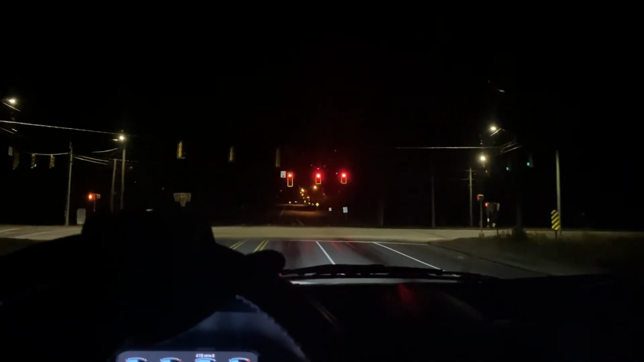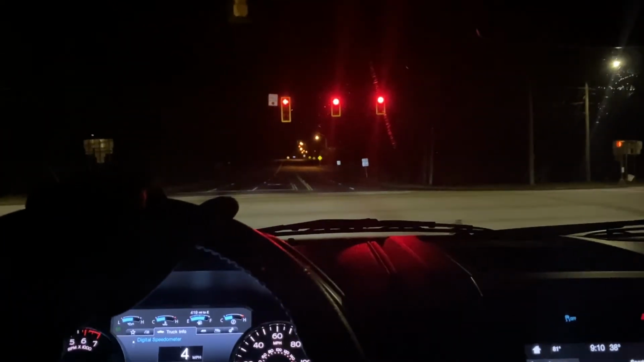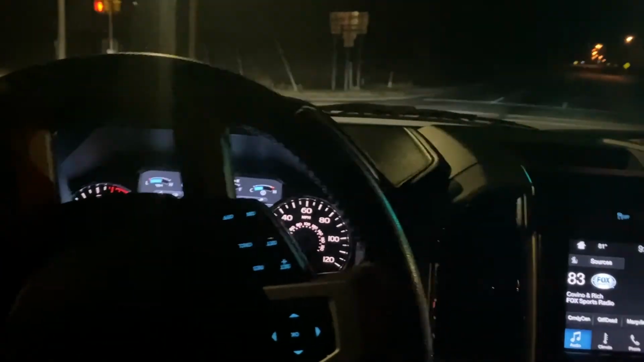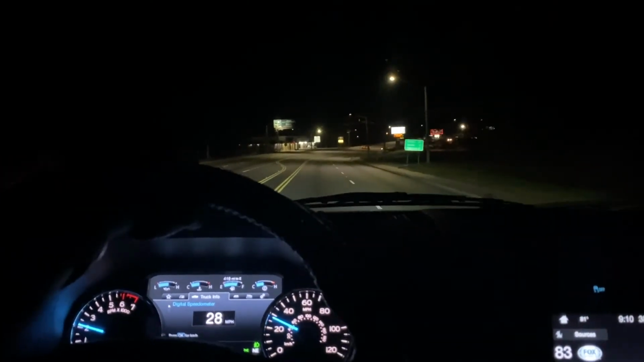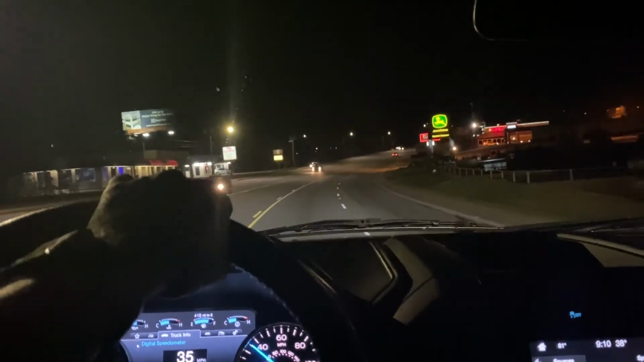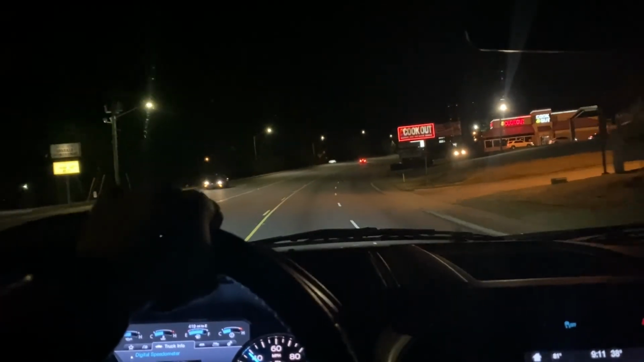Now I'm about to be in city limits, so it'll be a bunch of street lights and businesses with their lights and everything around, and things will be brightened up a little bit. Right here you can definitely tell, on the inside you won't even really notice that it's tinted, to be honest. Sometimes I actually forget that it's tinted, especially in situations like this where I'm riding around and you've got street lights everywhere.